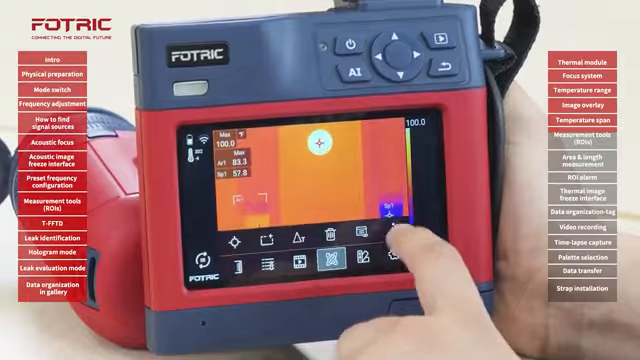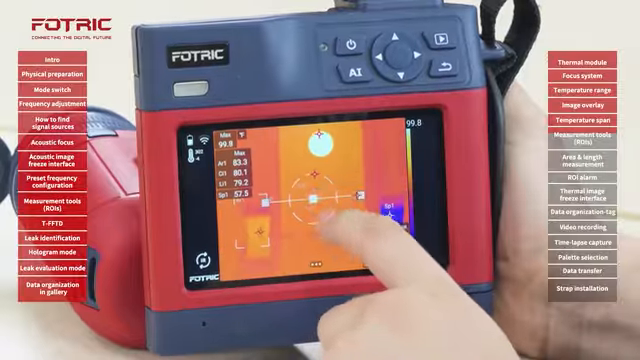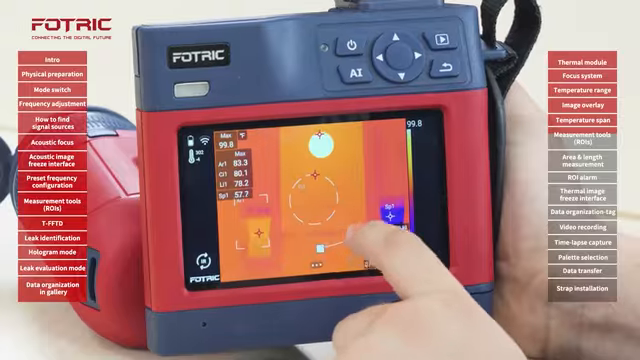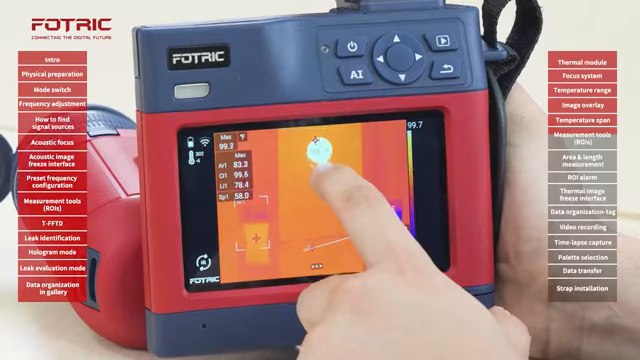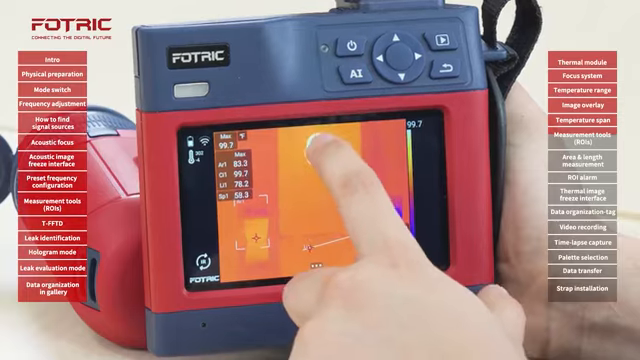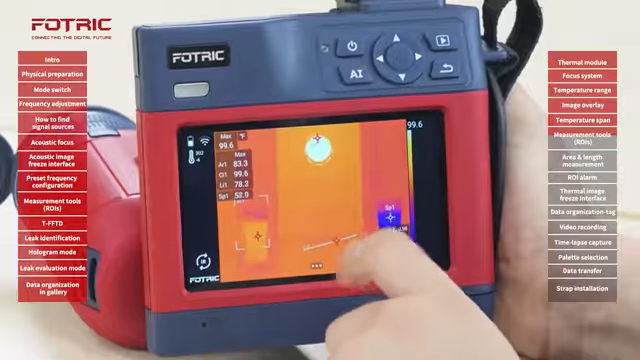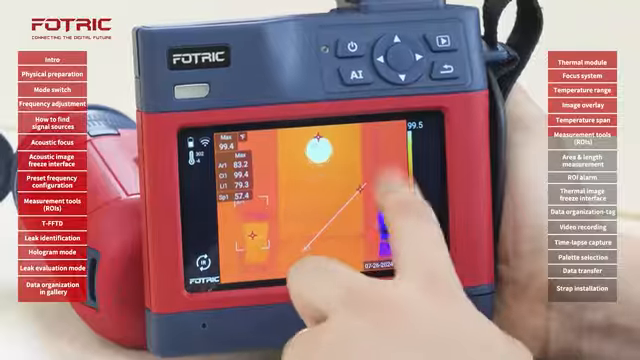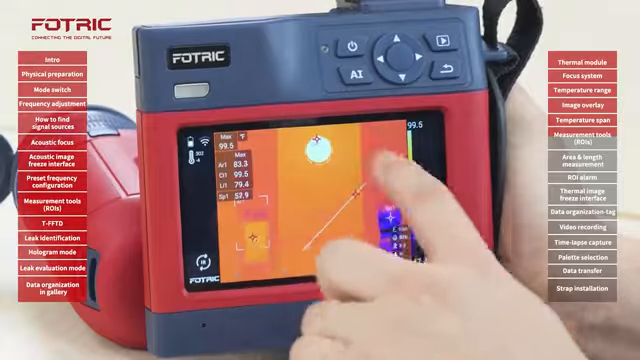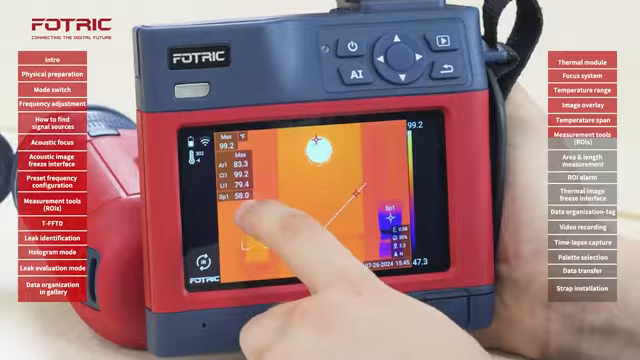And I can also add other types of shapes, like a circle or a line. By tapping in the center of any of the figures, I can adjust the position, and by tapping on the edges, I can adjust the size and shape. Now I have a rectangle, a spot, a circle, and a line. I can use these figures to calculate the temperature on different parts of my scene, as you can see on the left part. I can also use them to calculate delta T's between components.